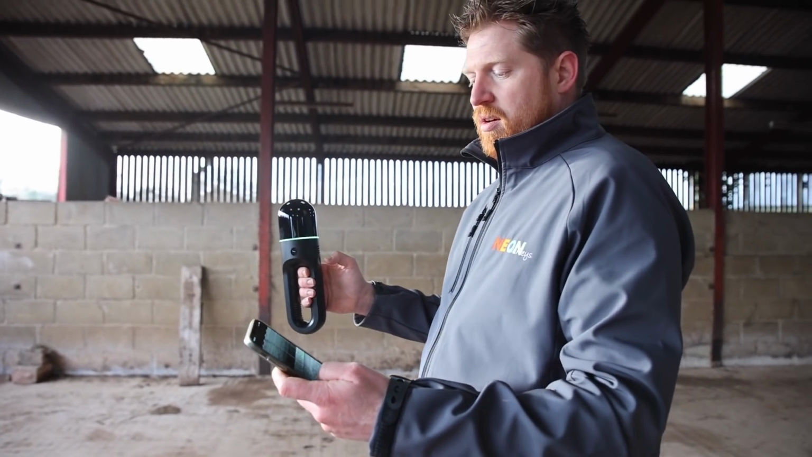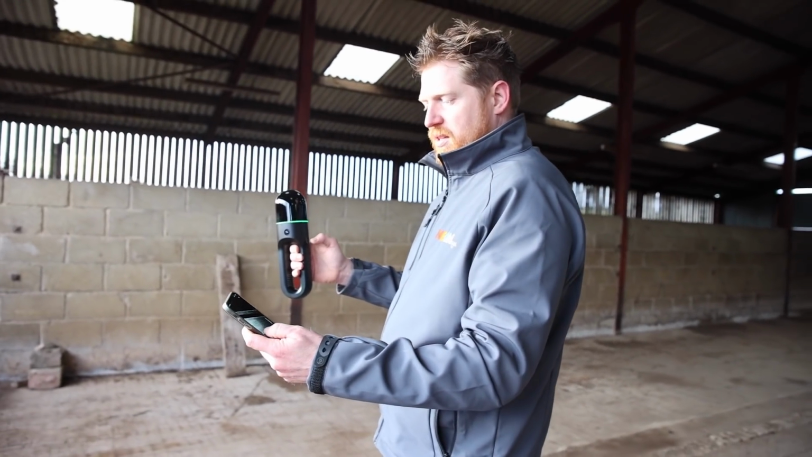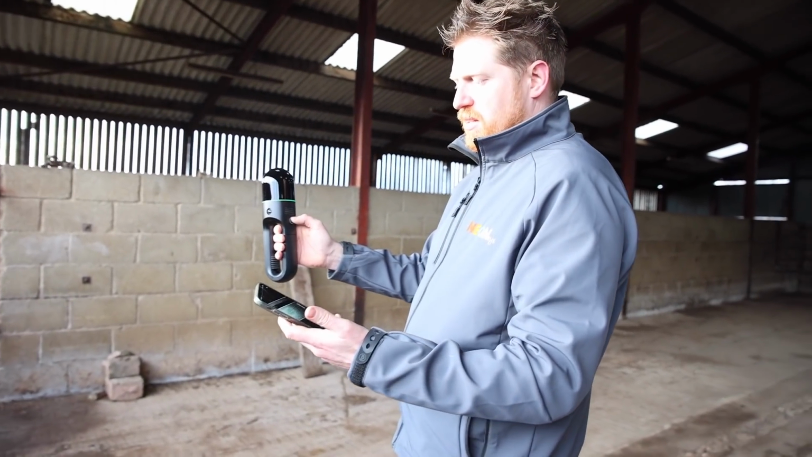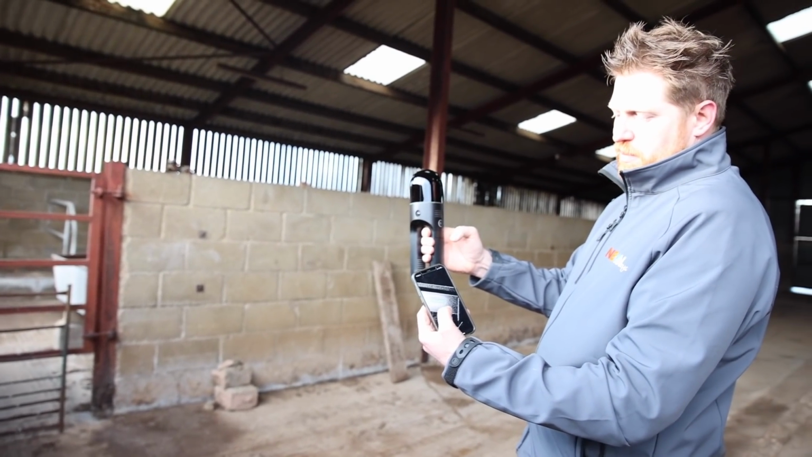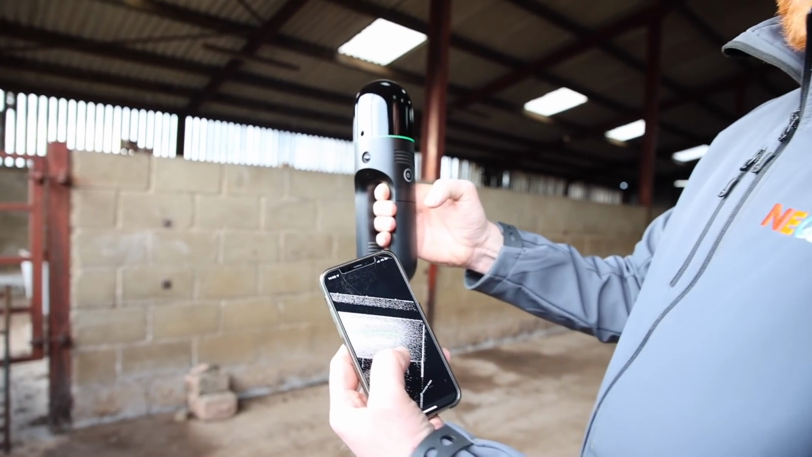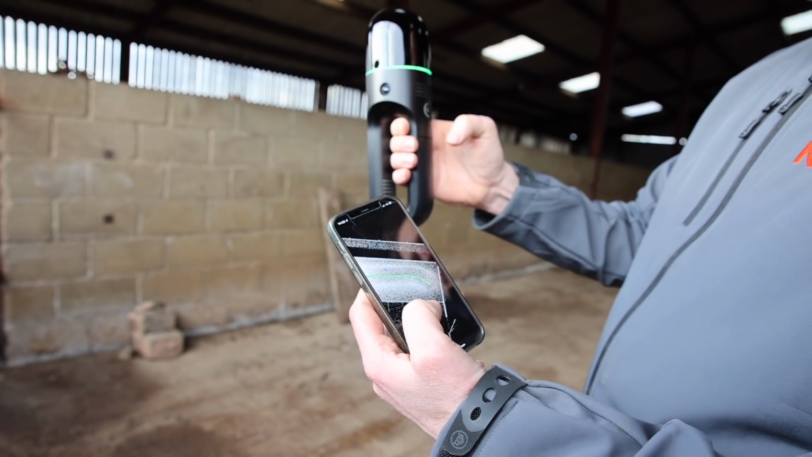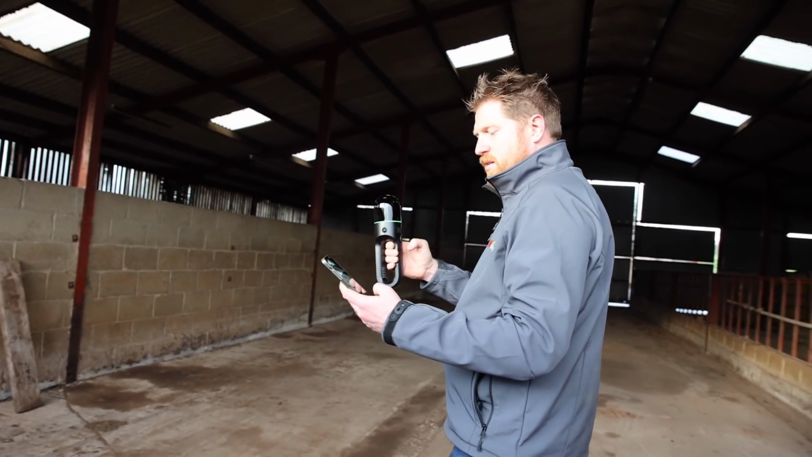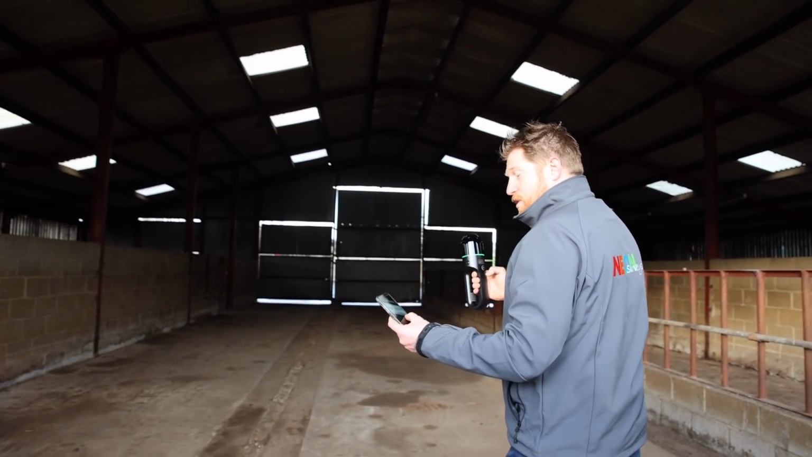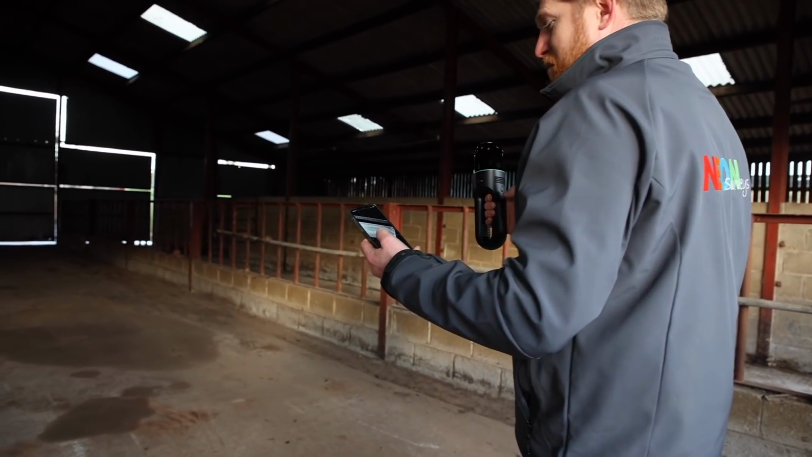If there's a key bit of detail, so let's say this gate was, we can get it to take a photo, which will pop up in a second. So then we've got a photo of any key information that we want. It's a separate feature, a separate file that we can pull out. And you just literally walk around with it and it produces all you need.